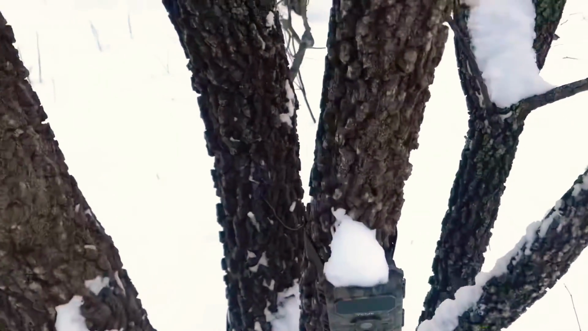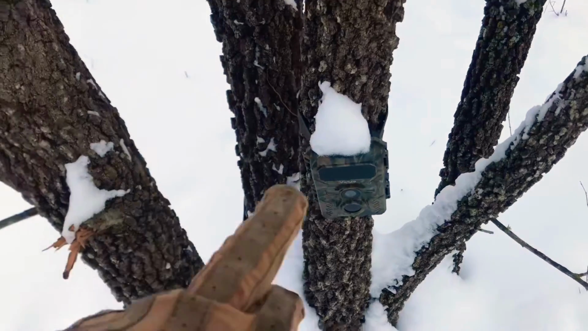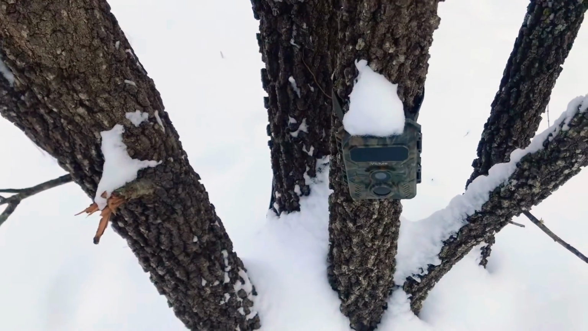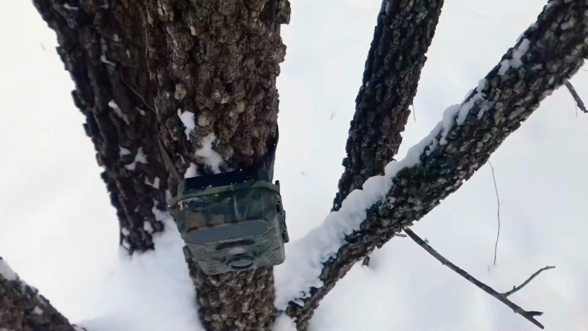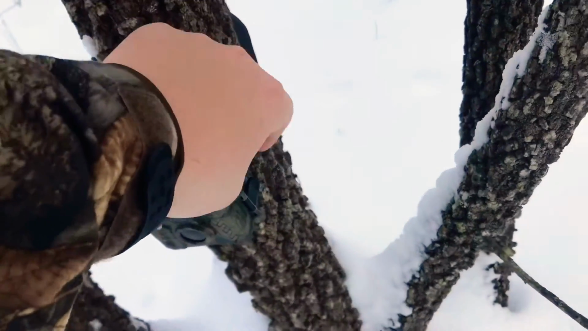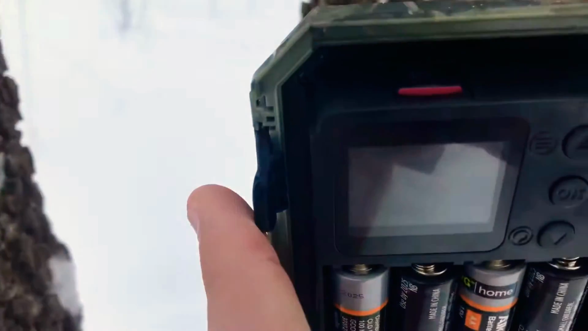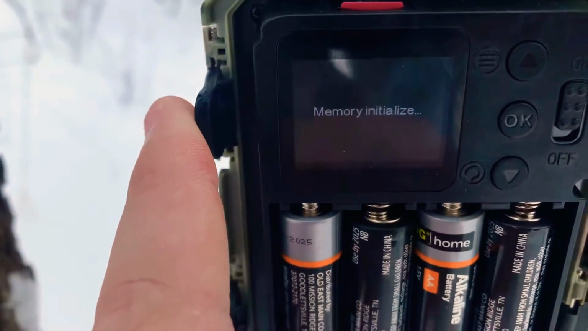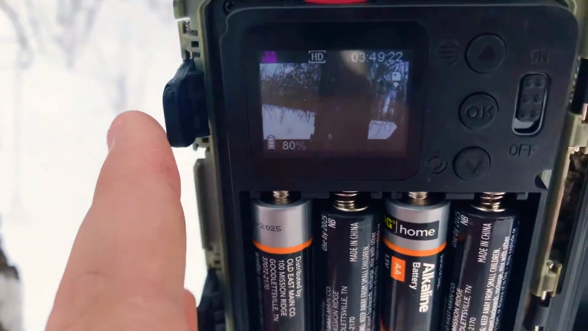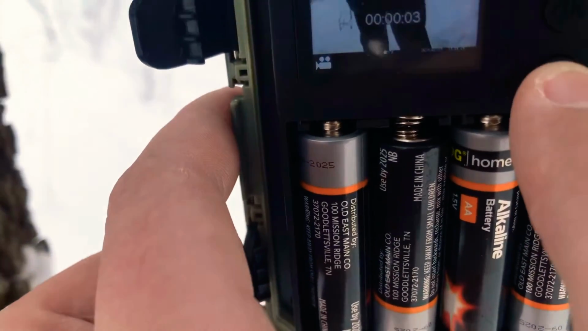Alright, hopefully this baby turns on. It's been negative 6-degree weather, so cross your fingers. Let's see. It's a little lower on the tree than I remember. Please don't forget a percent of battery. 80? Yeah, let's see what this is. 93.